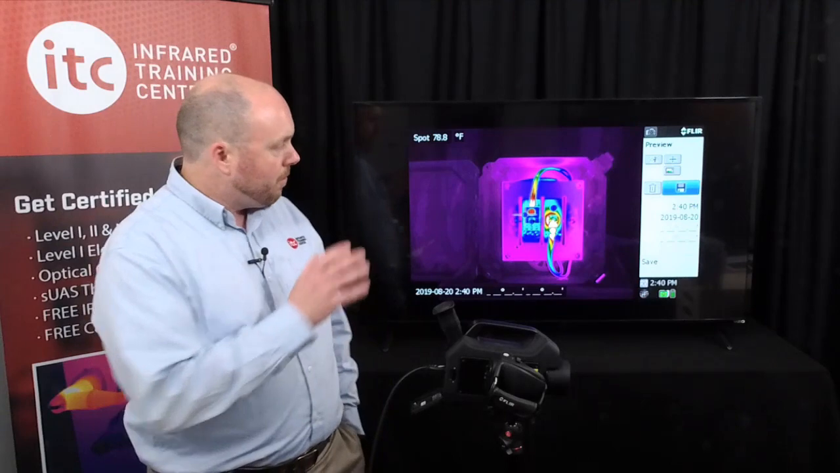To save a single thermal image with this series of camera, press the gray Save button located right above the joystick, marked with the letter S. This is while you're in camera mode. It will pause the image and bring up a preview menu. You'll see it there on the right-hand side of the screen. To save the image now, select the disk icon and push in on the joystick. You can also back out of saving by selecting Discard, modify the digital photo, make adjustments to the frozen image, or edit the temperature measurement values before saving.